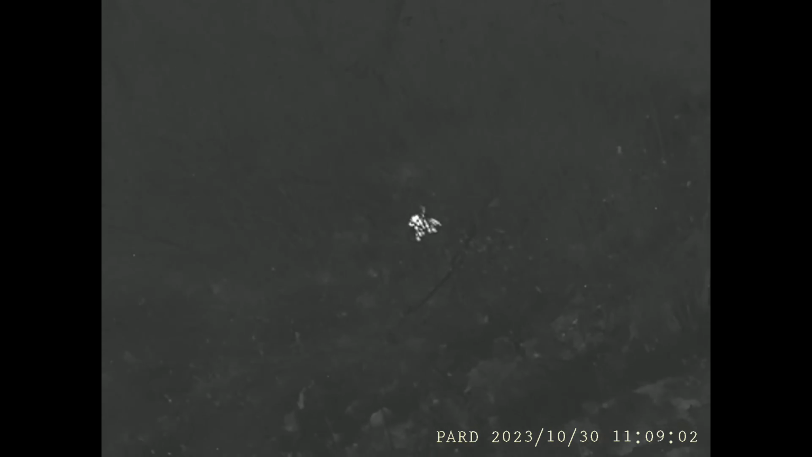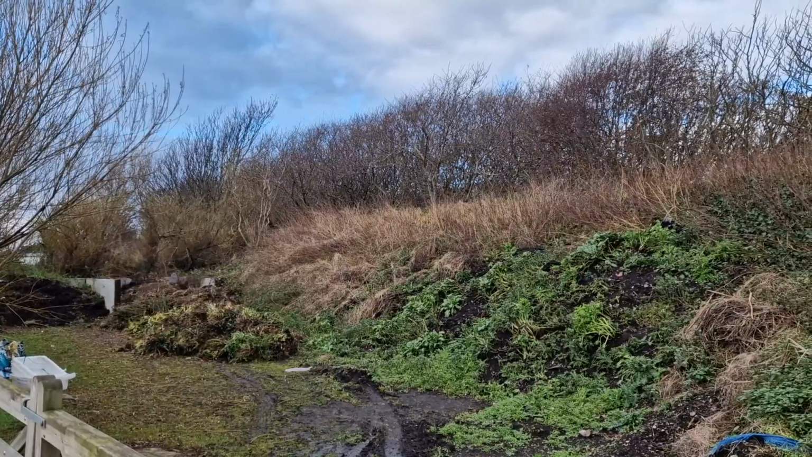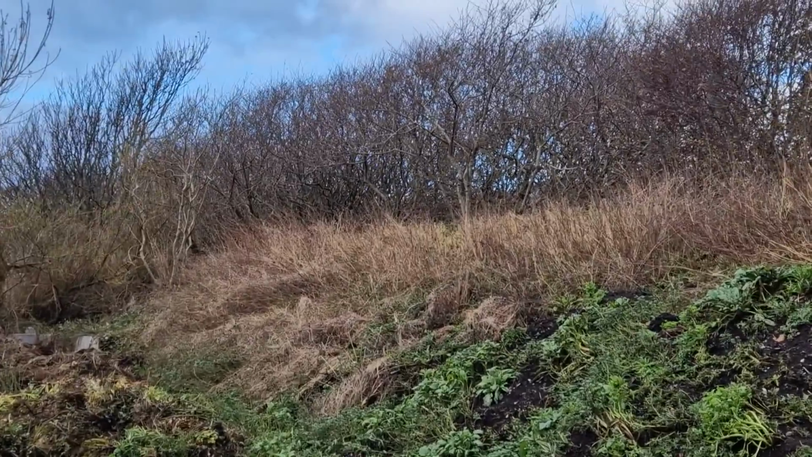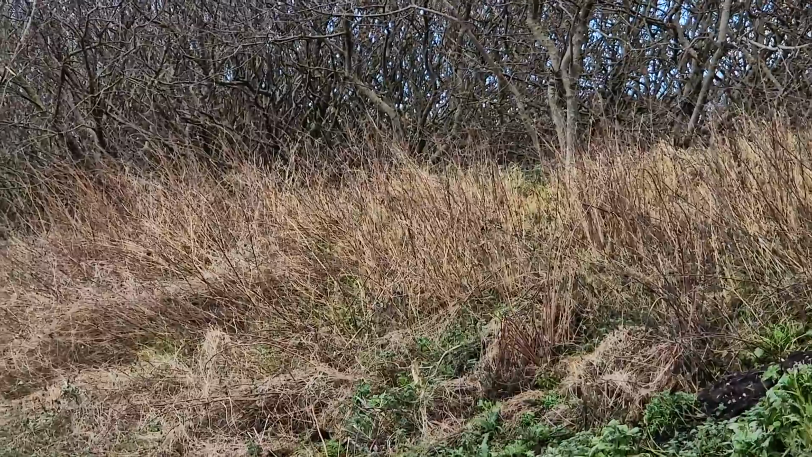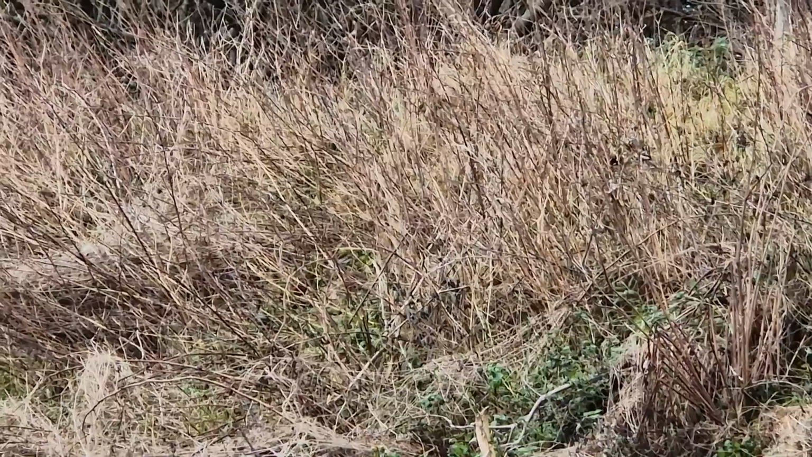This is a few rubbish piles and compost. I think the bird's picking about in it. Oh, there's a rabbit looking at me through the bushes. Here's the same view through my mobile phone, and you really can't see the rabbit through those dying grasses until I zoom right in and you see a little bit of movement in its head. Centre screen, some heat there. I can now, with the naked eye, see that's definitely a rabbit hole.